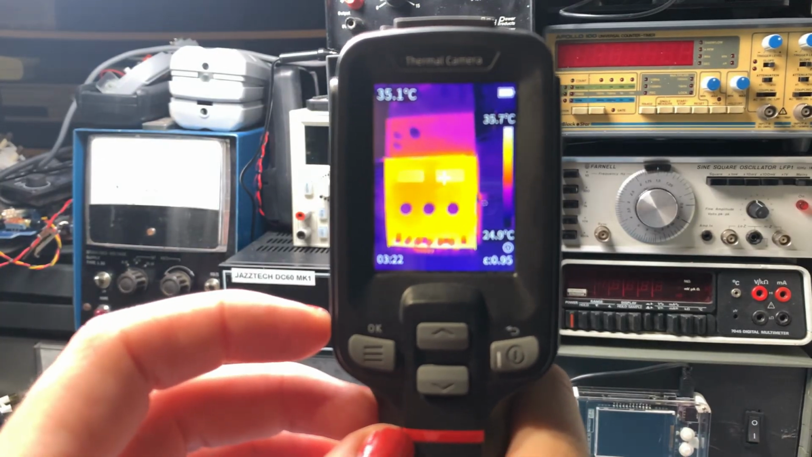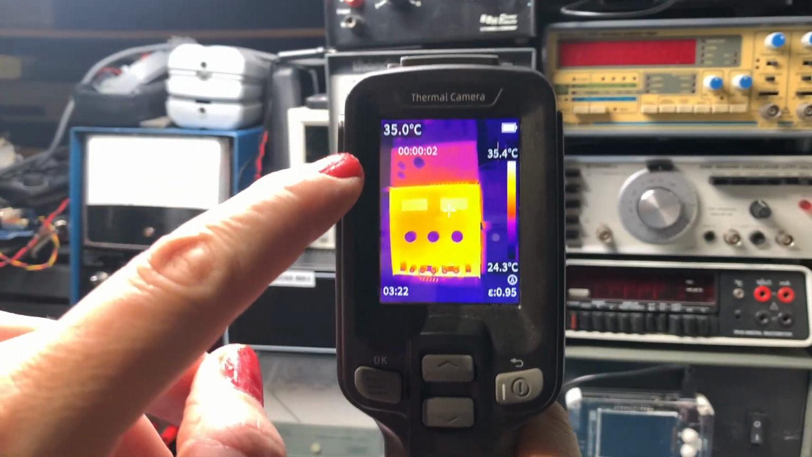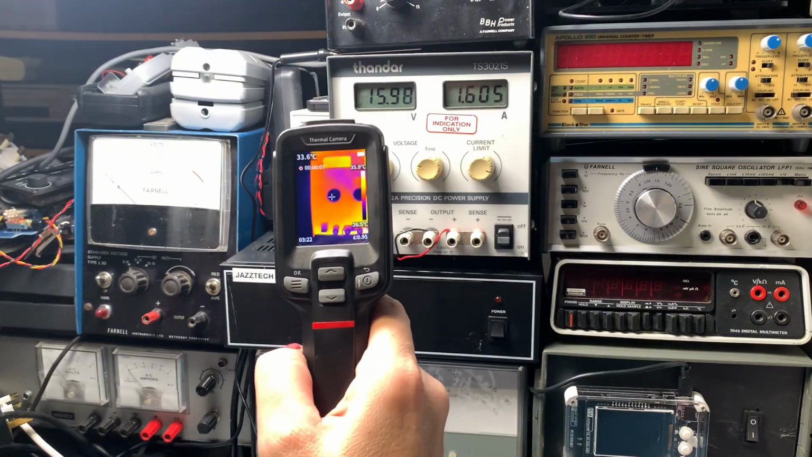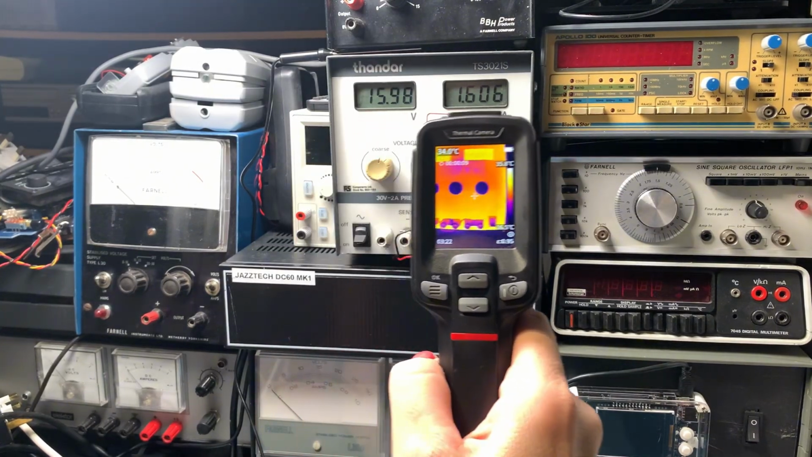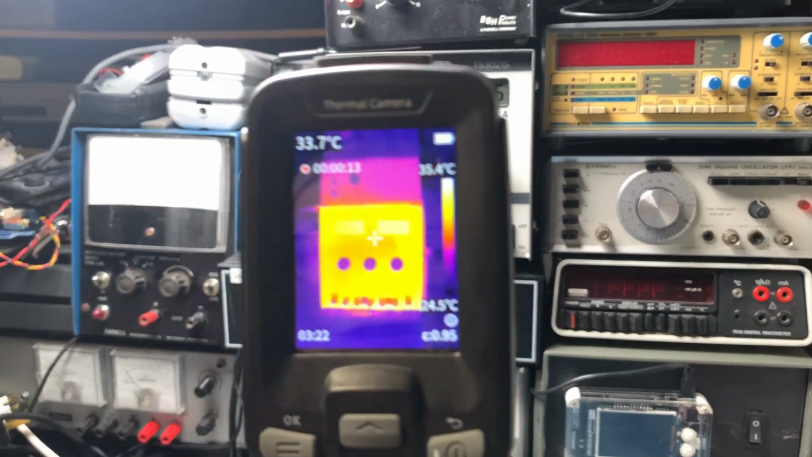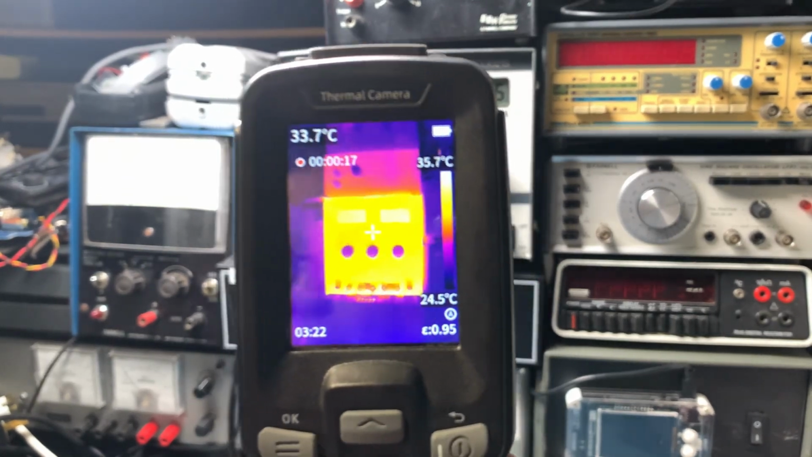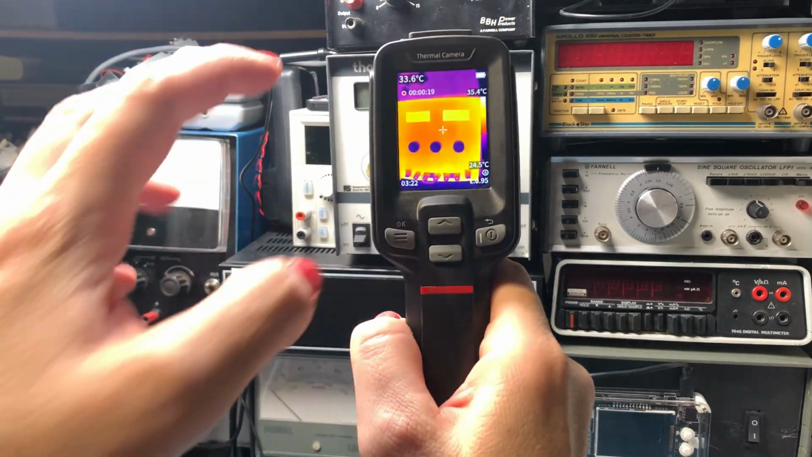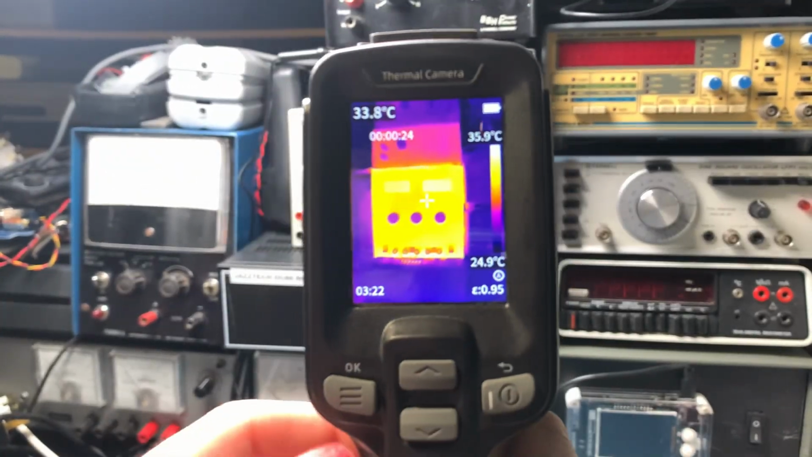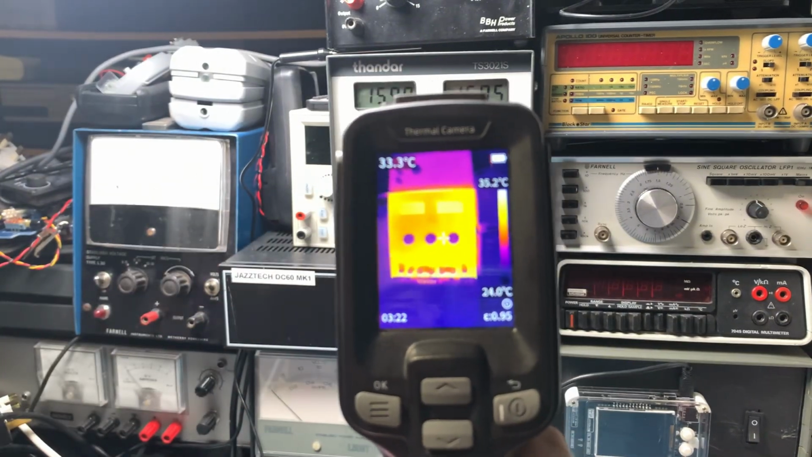So if you hold down the trigger, you can see it's actually starting to record video. So I can actually record what I'm looking at, and you can replay this back in the software. There's software you can get for your PC that you can replay this. So if you were fault finding on a board, you could take a video of the board and it'll record all the temperatures and stuff, and you can analyze it later on if you want to. Press the trigger again, that stops recording, and that's saved automatically.